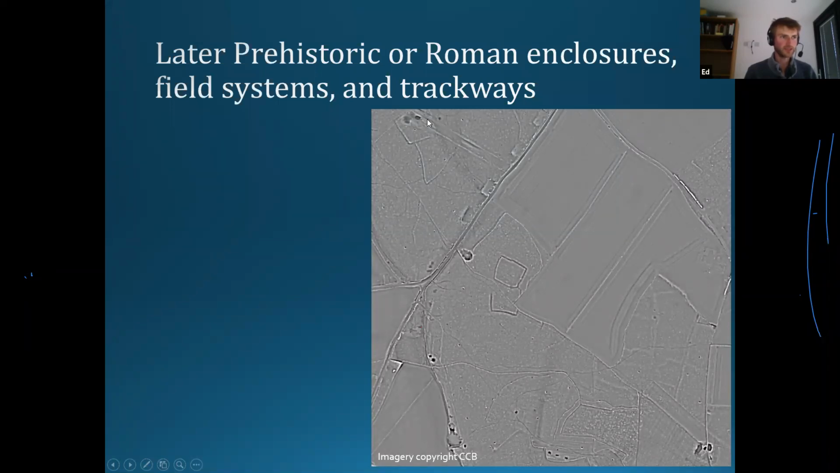So these are much later features. I can explain what those are in a second. But these are really exciting because they weren't known before, not mapped, and they're not subtle features. These are quite large ditches. They're probably about 2-3 meters across this ditch and probably 50 centimeters deep. So a relatively obvious thing, but it just hadn't been recorded as far as we can find. There's no written records. It's not in any database of there being these ditched sites here.